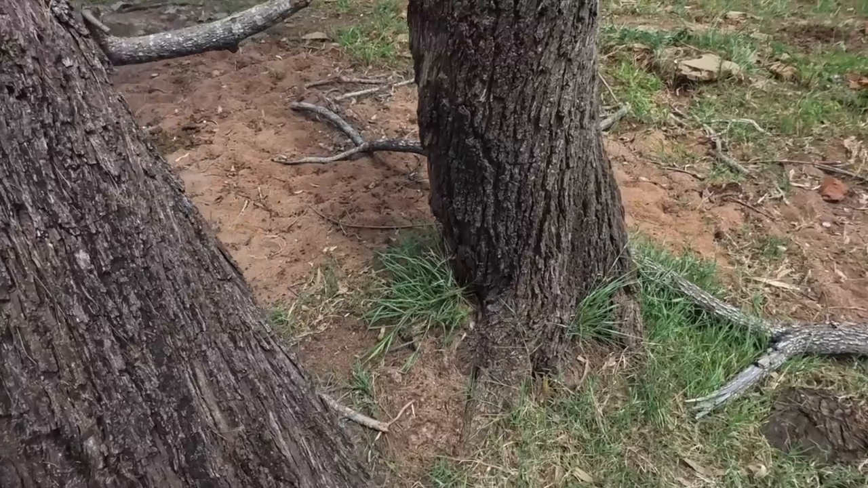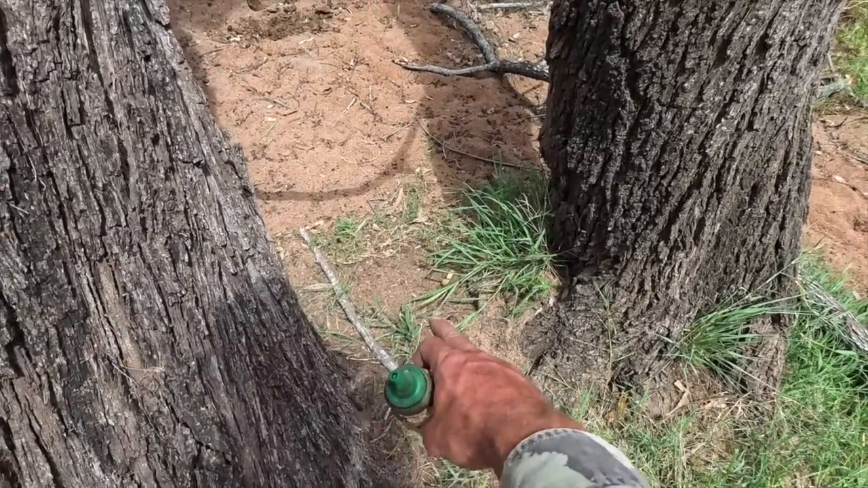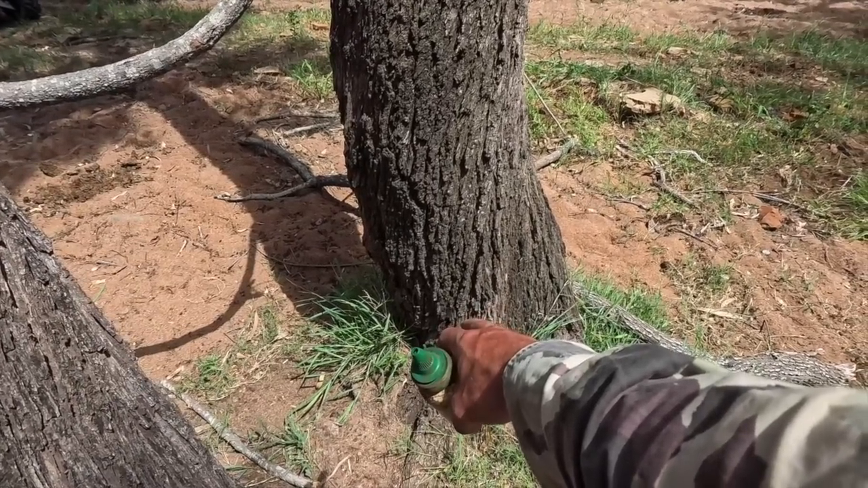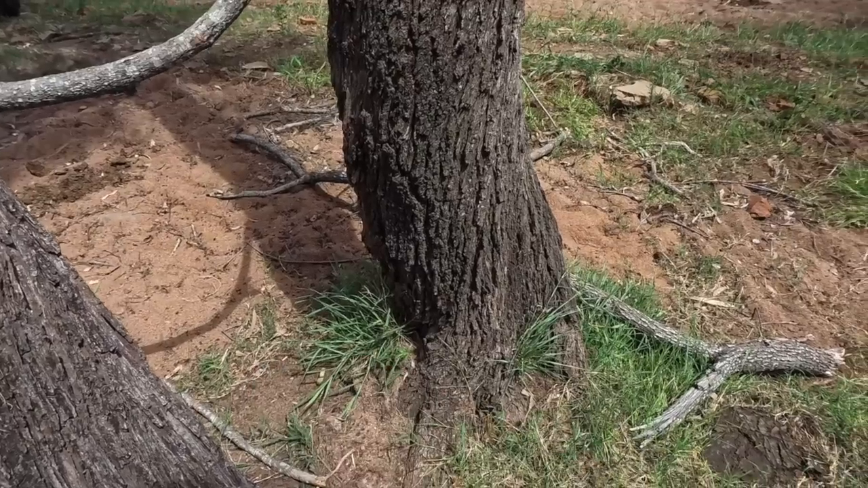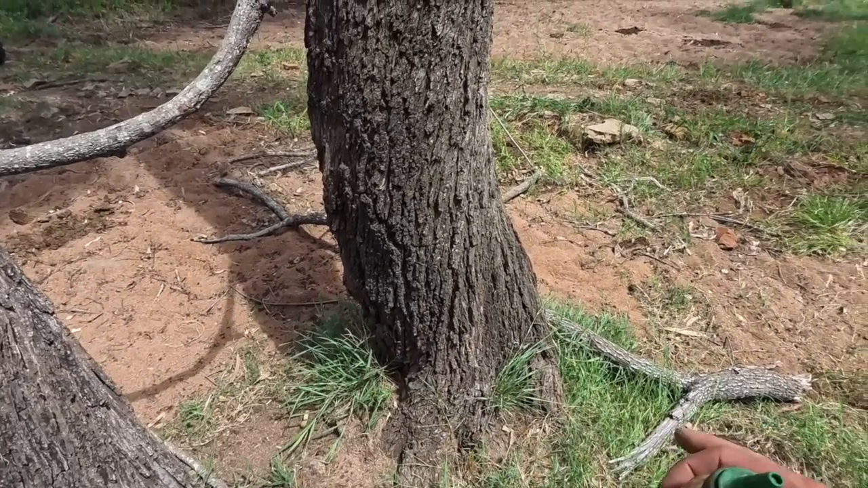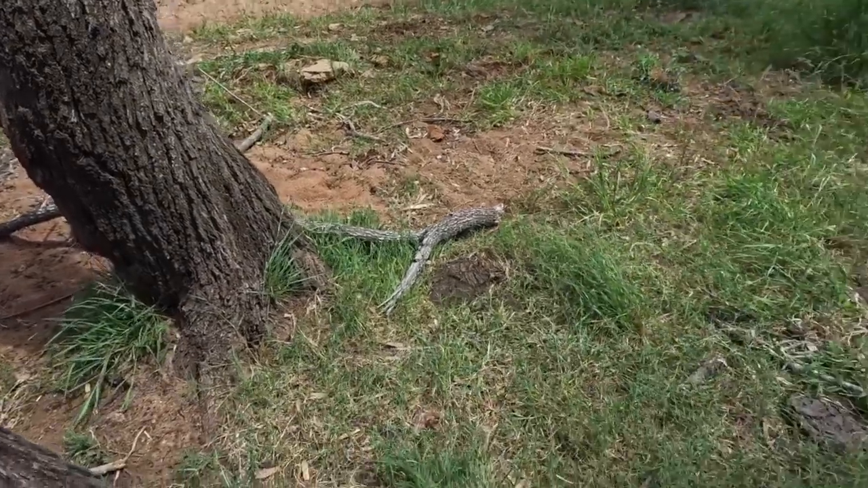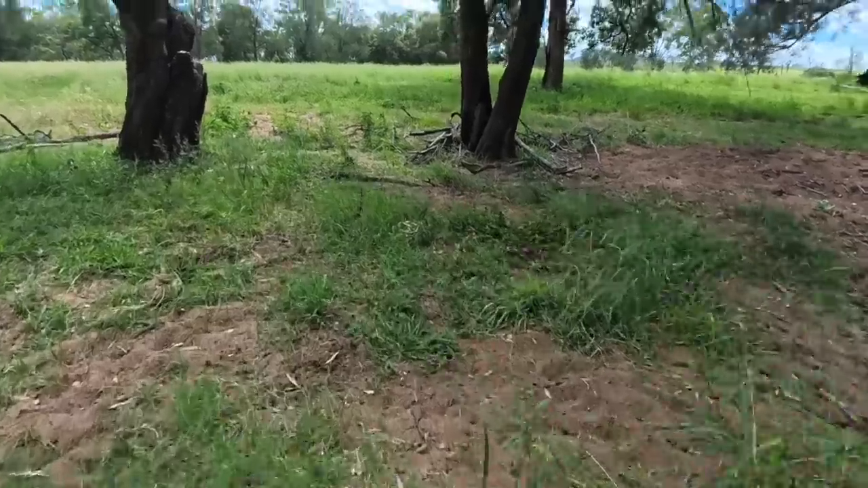Okay, so I've got a trap in just down there in the root, near the other side of the roots, and I put a bit of bitch's urine, like dingo bitch urine, on the inside of the tree. So the idea is hopefully they'll walk through between here sniffing it and keep going, and they should step off that root down to there, hopefully. And I've got another one in over here.